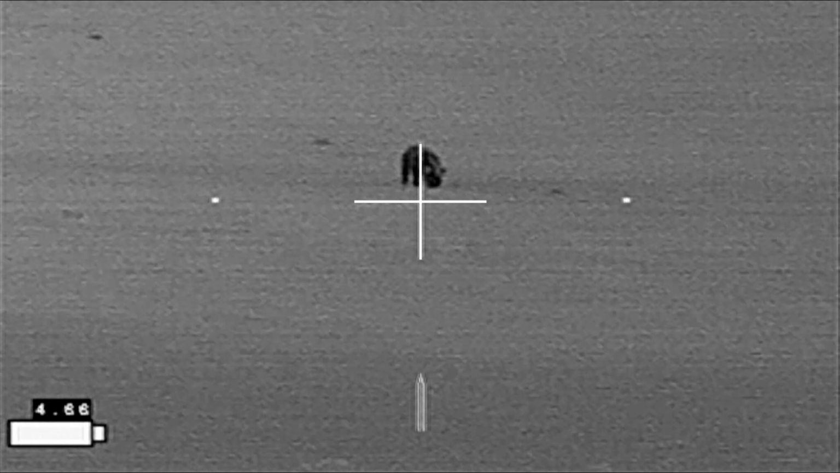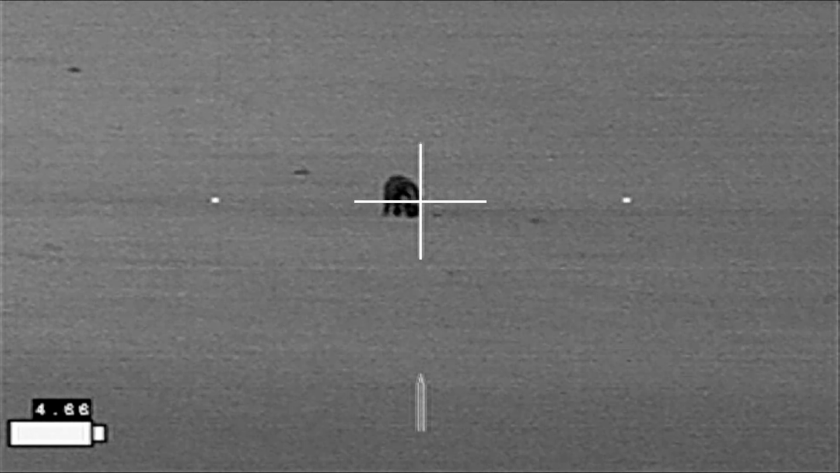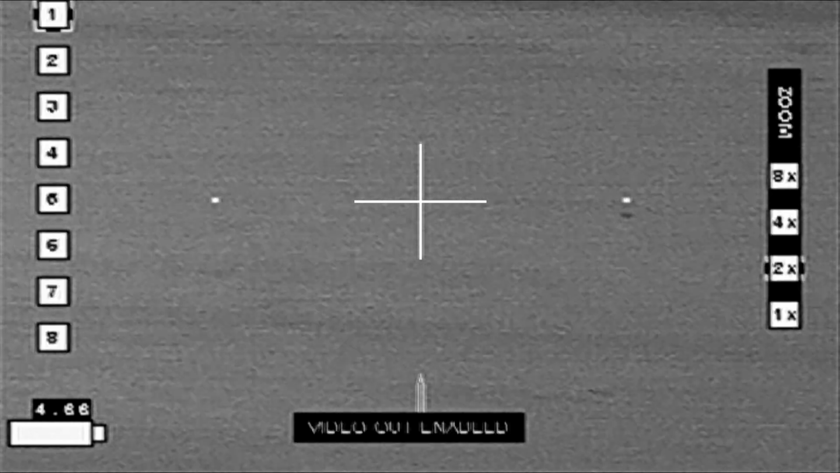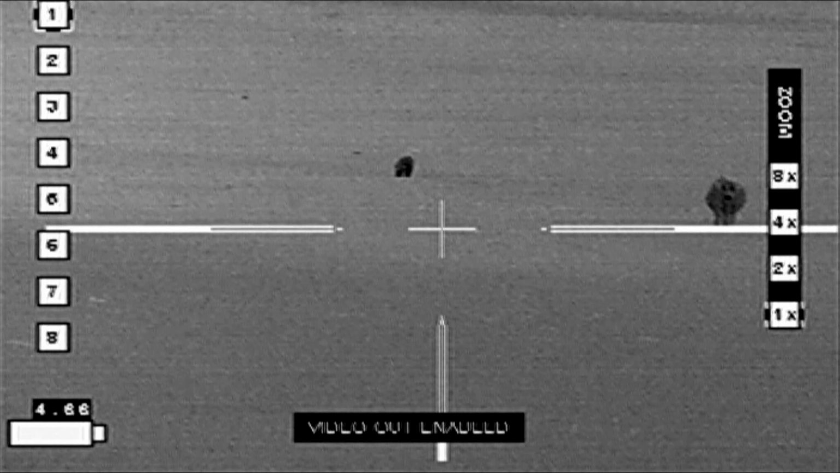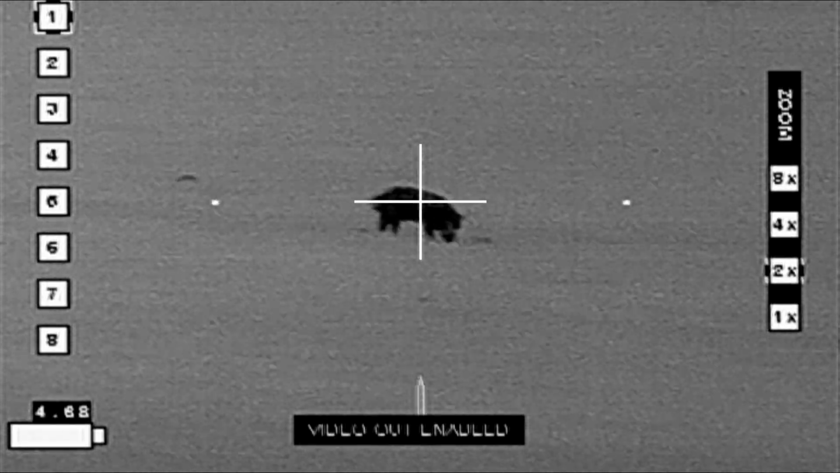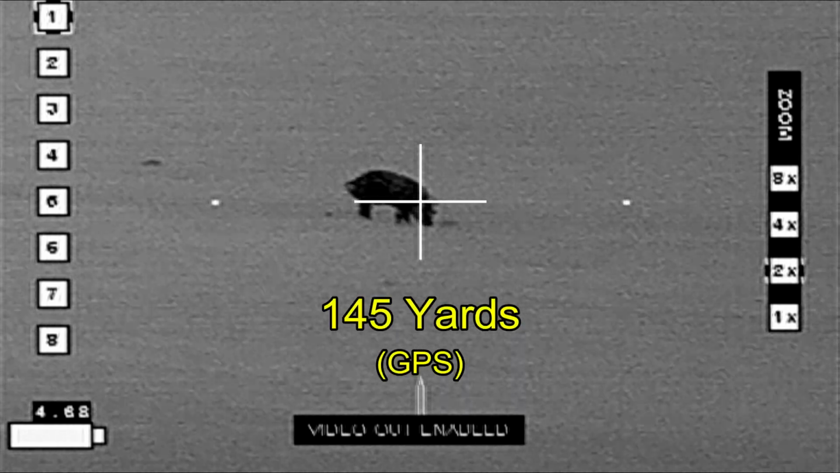So here I've moved up quite a bit, probably about 50 yards or so, and I don't think I'm quite steady enough to get a good bead on this hog. I zoom back out, check the status of the cattle. Nothing's moving, which is terrific. So I'm going to move up a little bit closer. And now the hog is nicely broadside, and I'm going to shoot it through the shoulder at 145 yards.